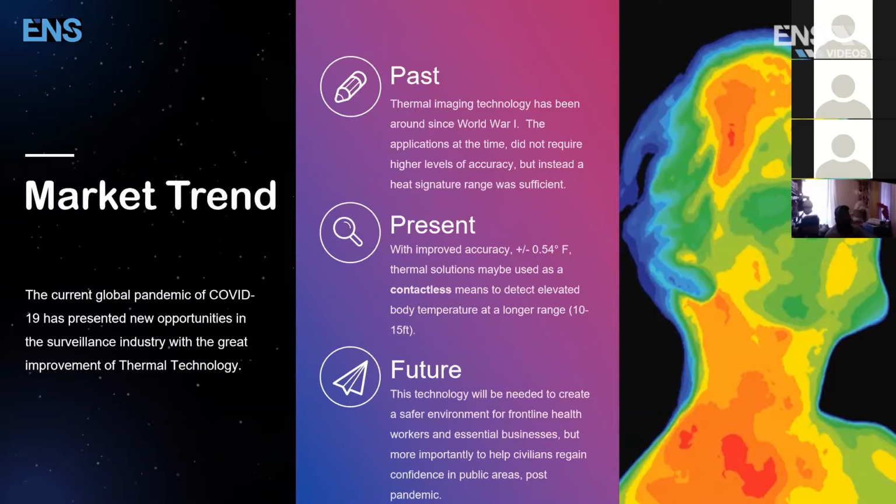Although this is not a medical grade device, it has the accuracy of that caliber. You might ask, why doesn't it have that certification yet? Well, this solution came out very recently with the exponential growth of this pandemic, okay? So is it going through those certifications? The answer is yes, in terms of making it, let's say, FDA compliant.